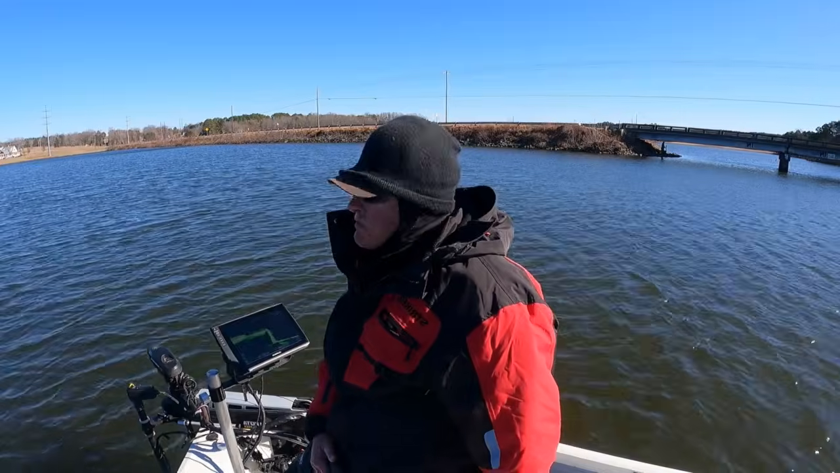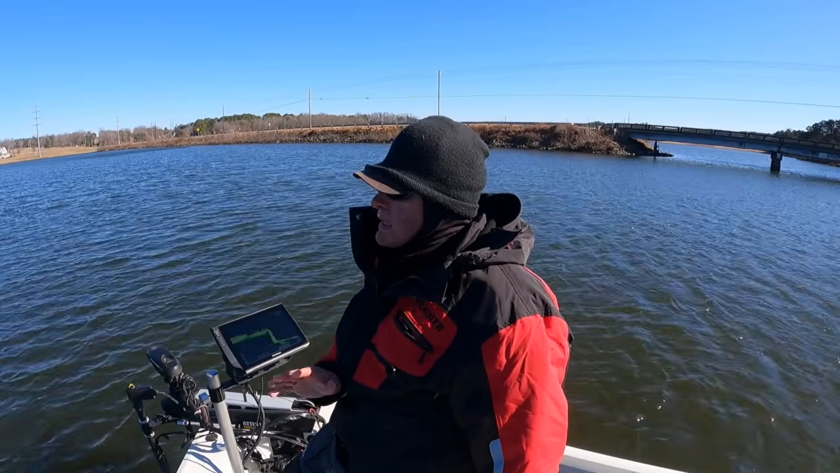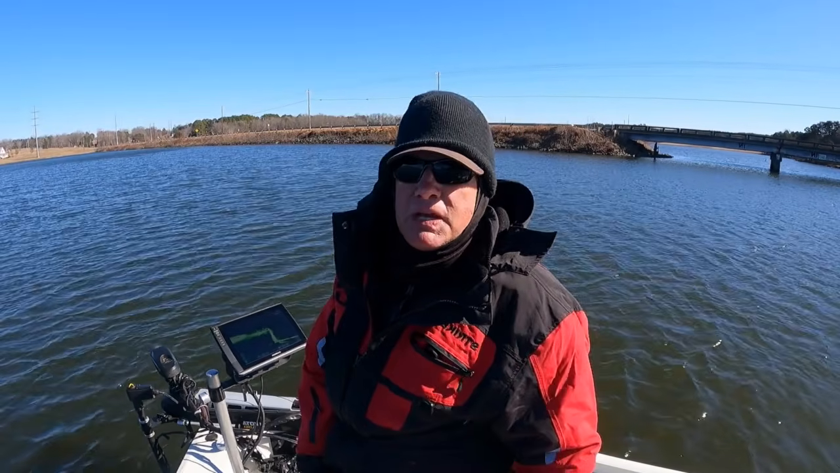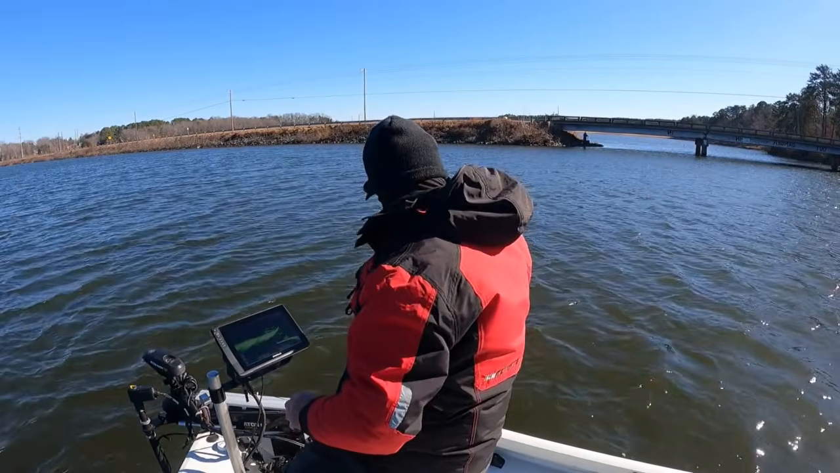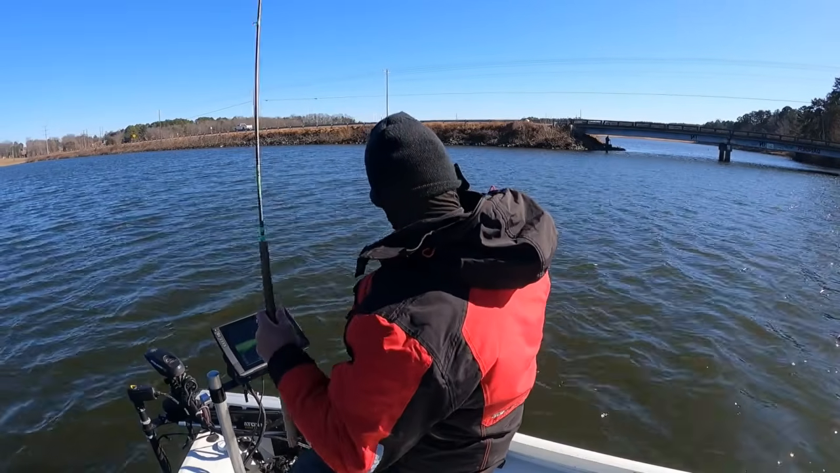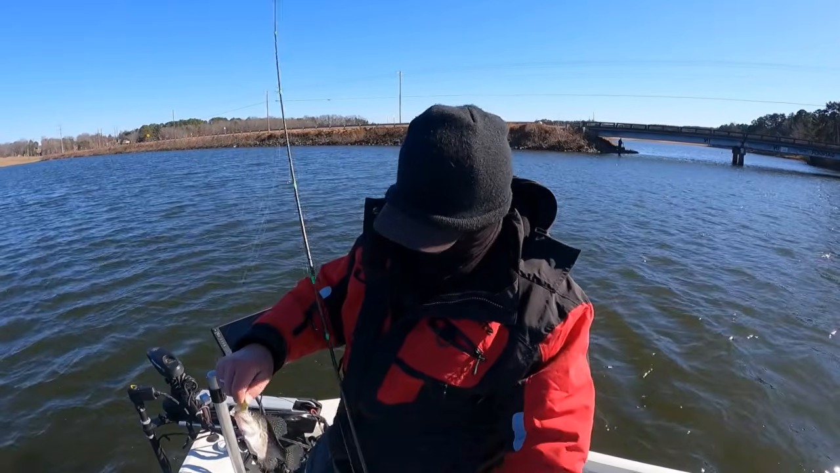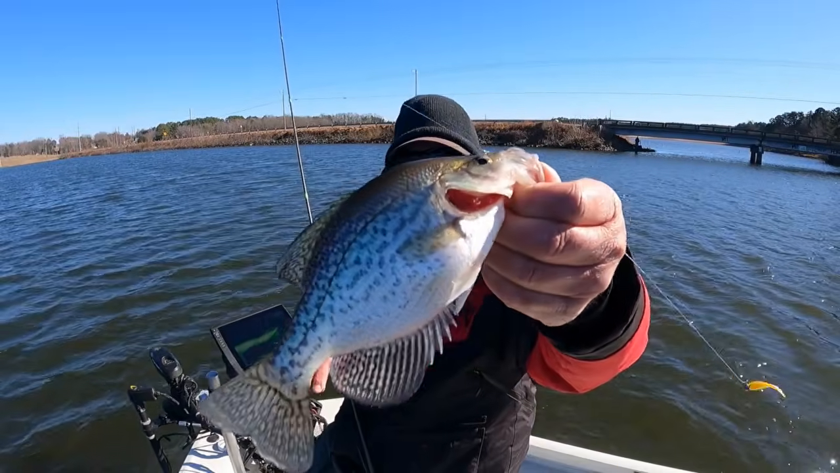Fish right now seem to be lethargic. They're really acting like they don't want to be messed with. So, hey, we're gonna bump around here and see what we can come up with. Boom. Well, just a little one. He's probably 9 inches.